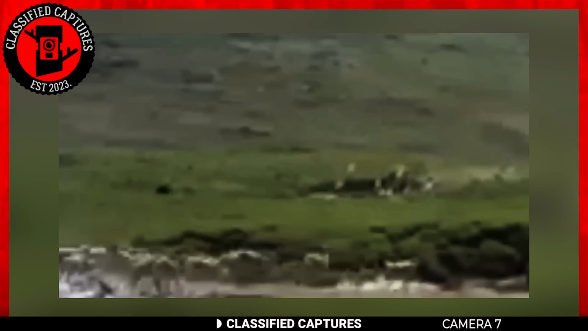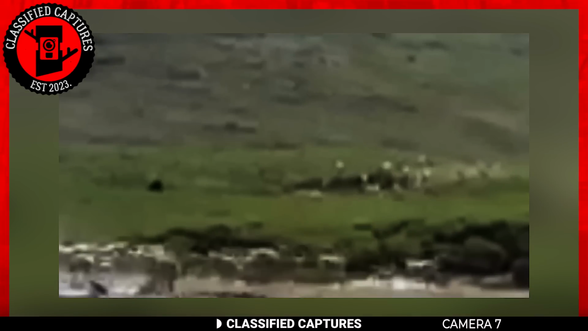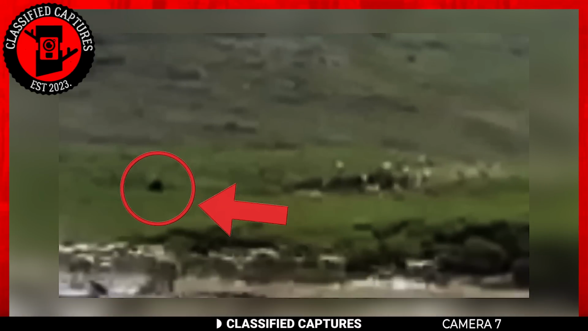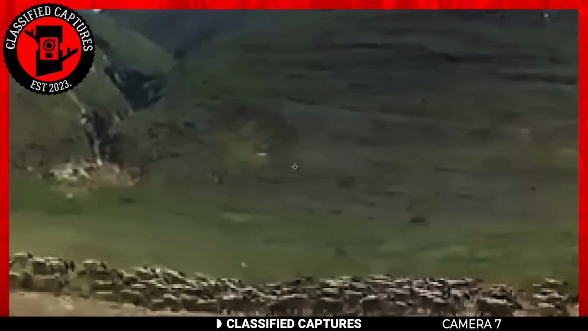The figure moves with remarkable speed, almost as if it's using the caribou as a form of camouflage. Now, why is this significant, you may ask? Well, upon analyzing the video, experts estimate that the creature must be at least 8 feet tall to stand out the way it does and cover such a considerable distance in such a short span of time.